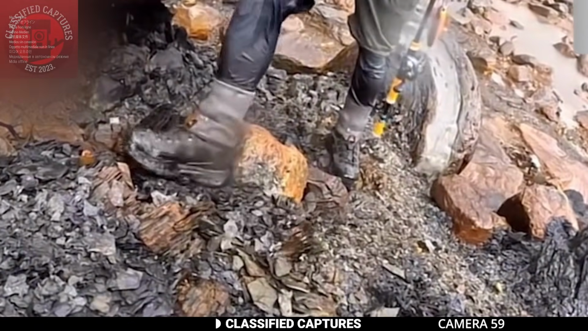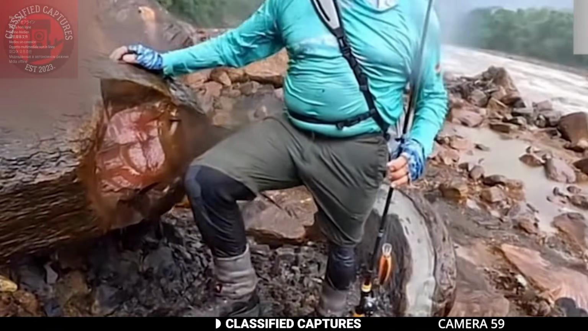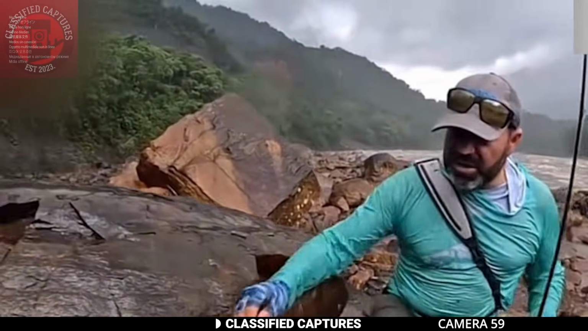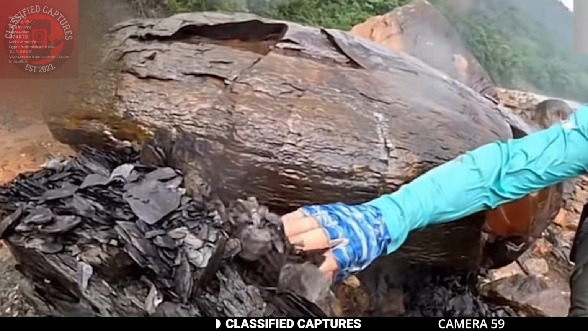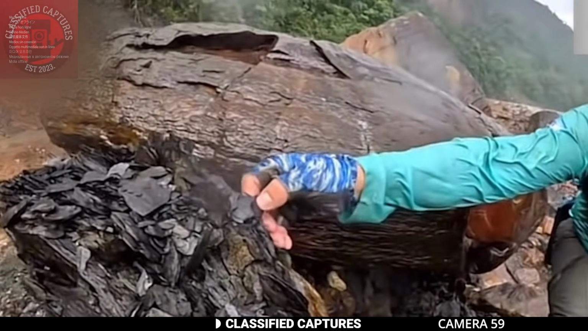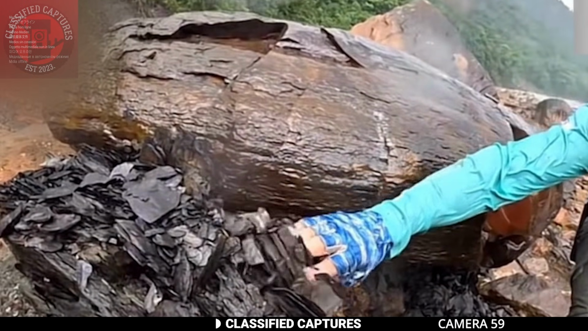Their theory? They believe this could be a UFO landing site, and over time these crafts were somehow petrified in stone. It's a bold claim, but I must admit the rocks do bear an uncanny resemblance to the classic image of UFOs. What do you think? Could these really be ancient remnants of extraterrestrial technology?